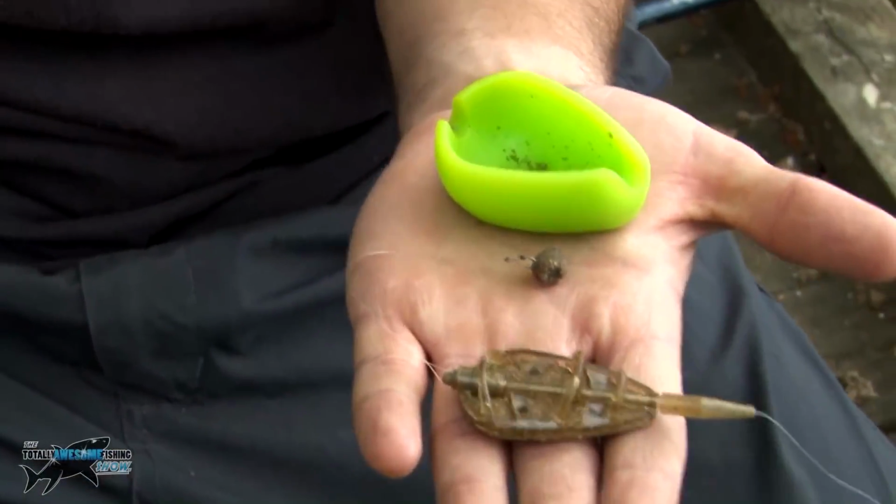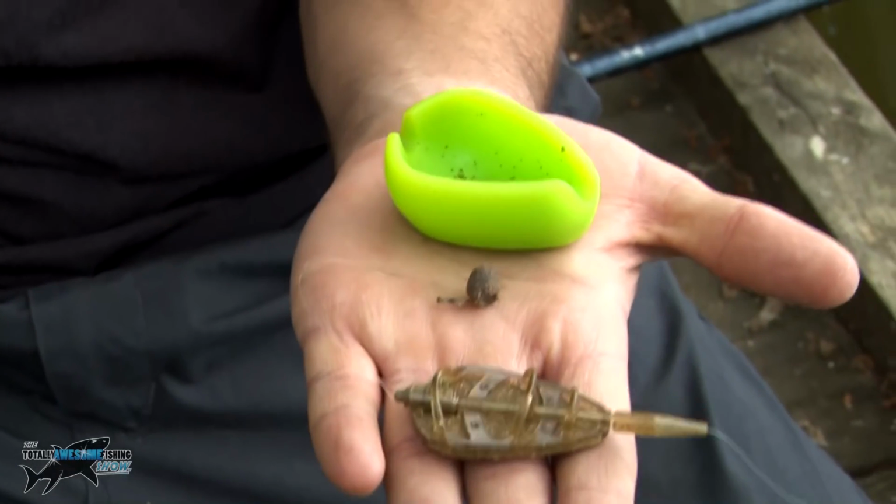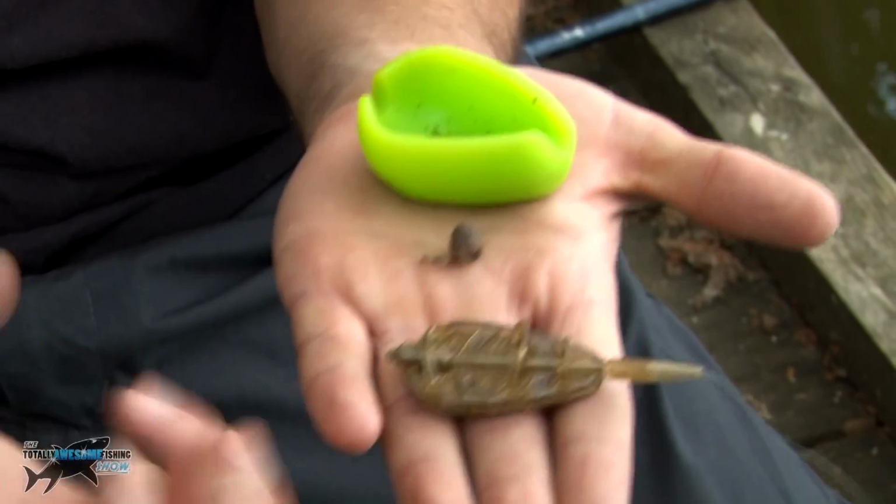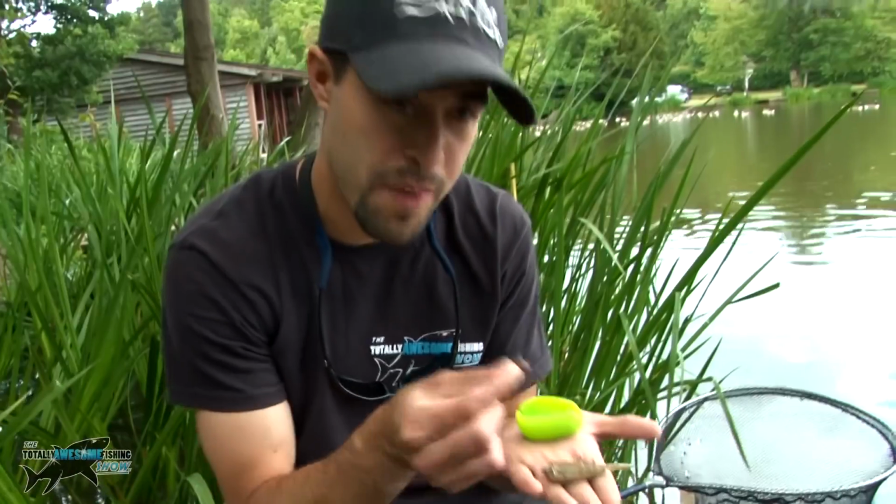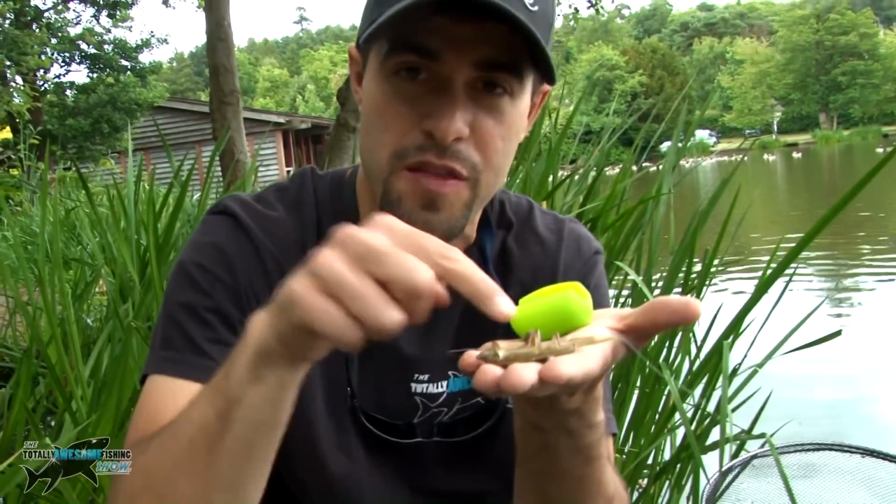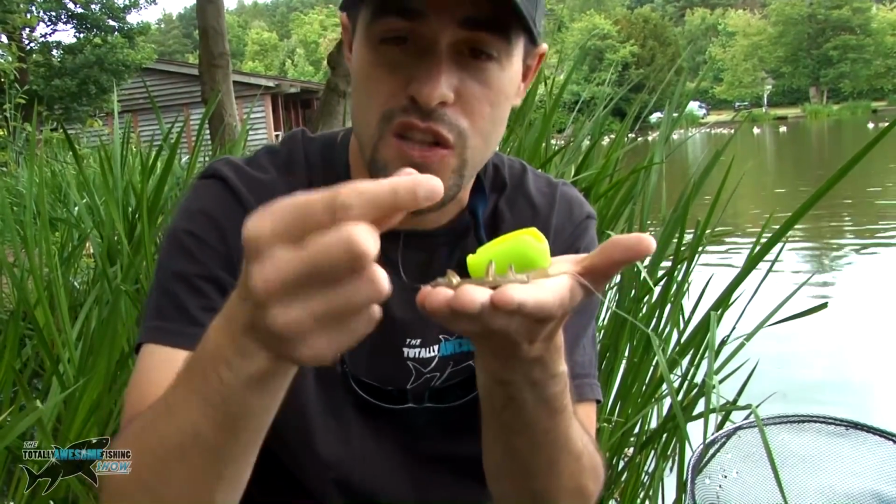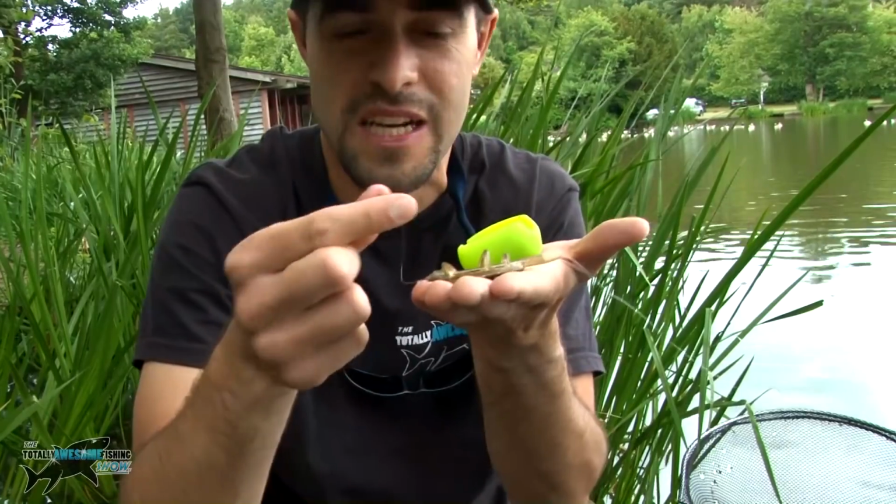Now let me show you how to put the ground bait on there. For those of you overseas, in America maybe, or other countries where you don't really know what I'm talking about, feeder fishing basically means that you are having a feed of bait next to your hook bait here. So that little method feeder is helping attract fish to this hook bait here, and that's basically what feeder fishing is.